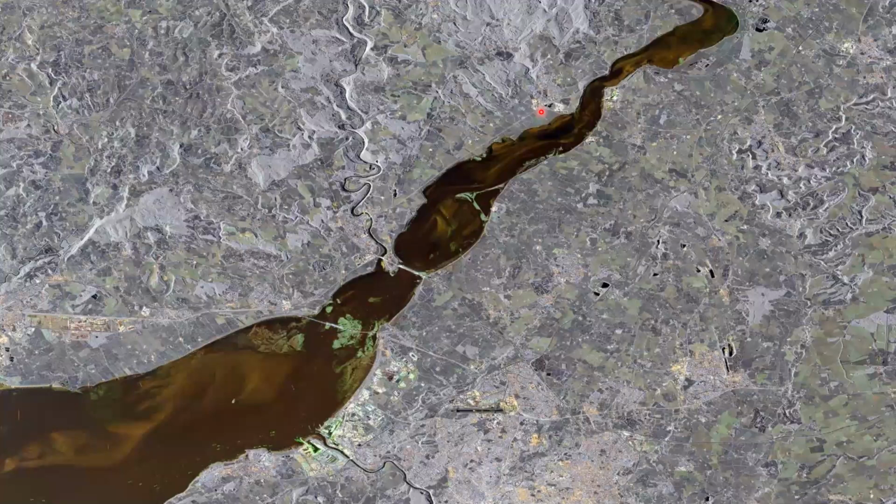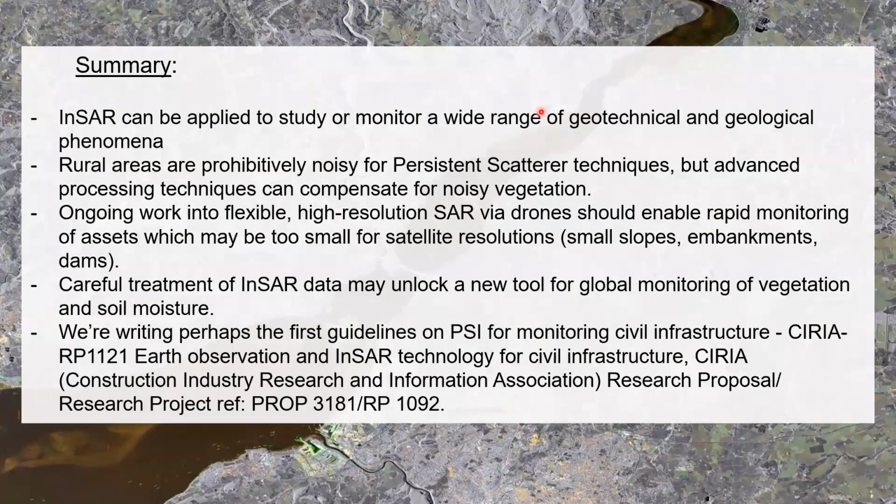Rural areas have been prohibitively noisy in the past, especially for persistent scatterer techniques, but using advanced processing techniques such as my own and other ones which I didn't really cover in enough detail, unfortunately, such as SERG or intermittent SBAS, there are different techniques out there that will give you different results in rural areas. So just because it's a rural area doesn't mean it's prohibitive in terms of getting a good result out from InSAR.